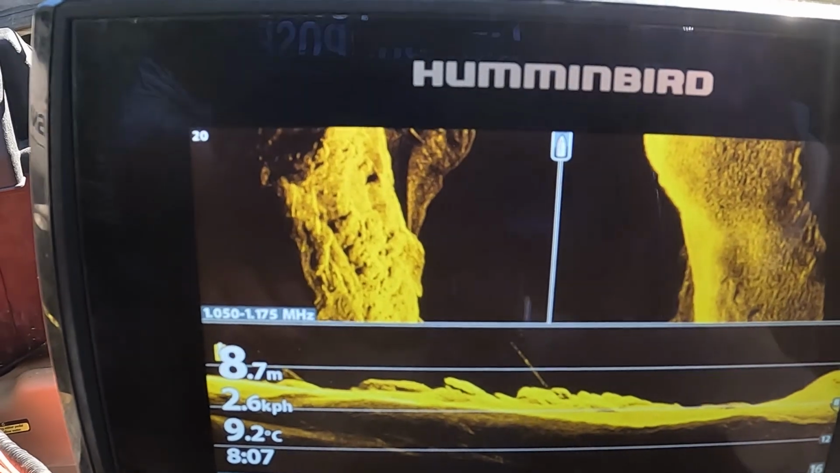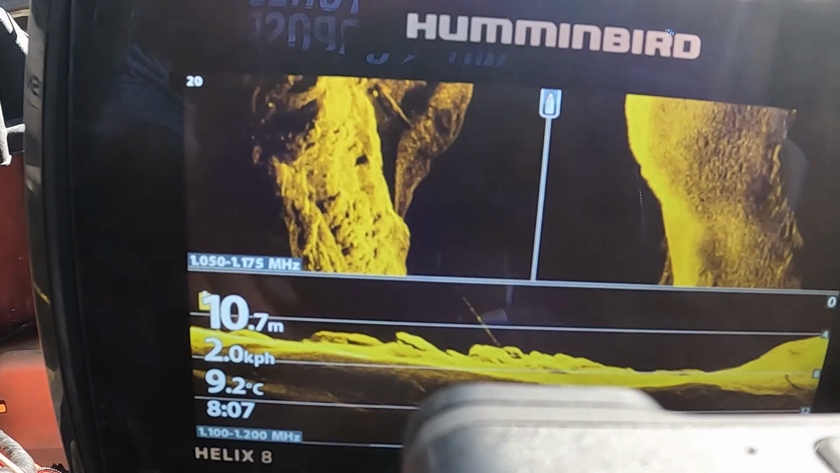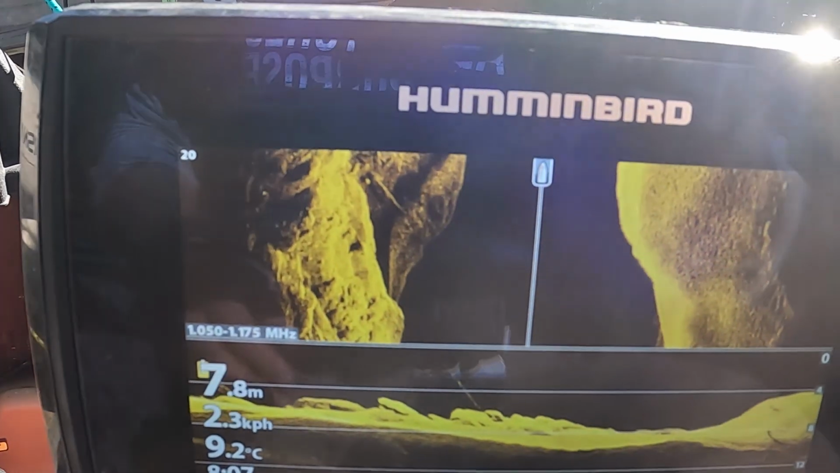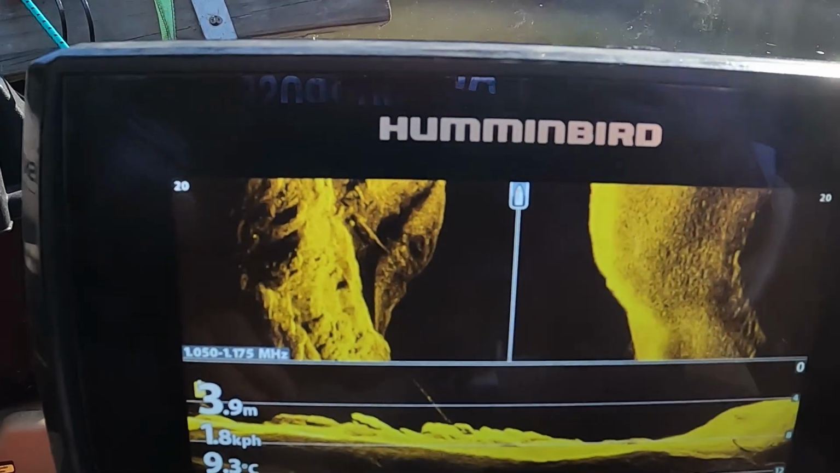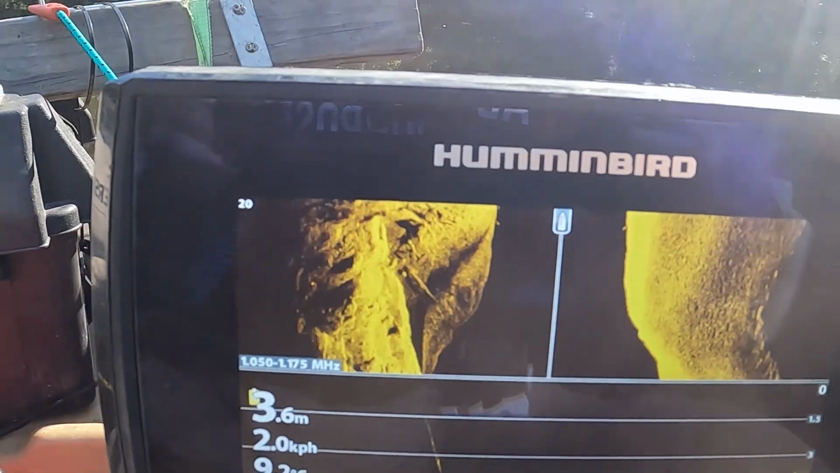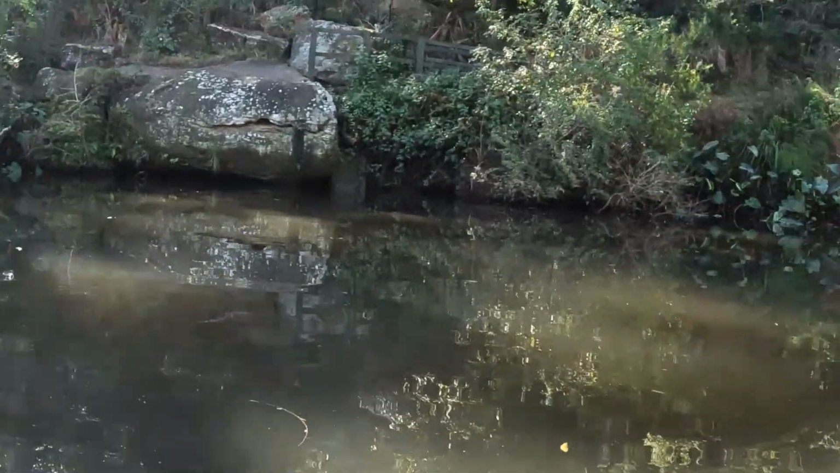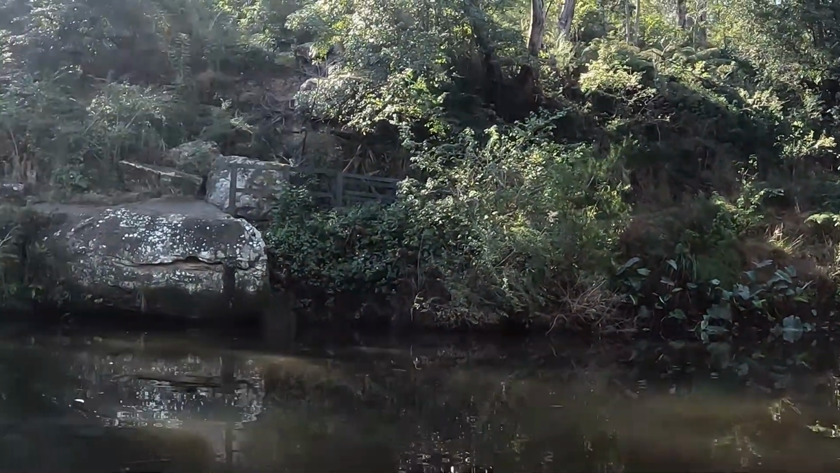10 meters of water right here in this corner. I'm going to come back to that on the way back and really sonar this section a little bit deeper. 10 meters of water right there. I mean, that's crazy. And it goes right back to 3 meters. So there's a big hole right there off of this running track.